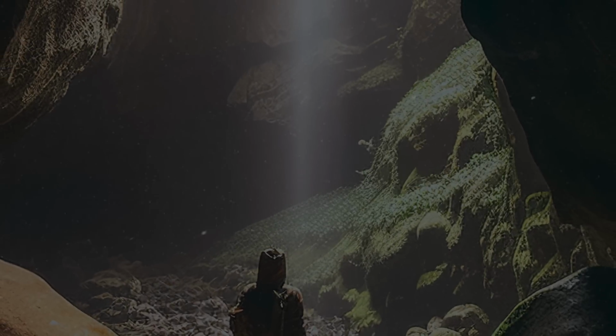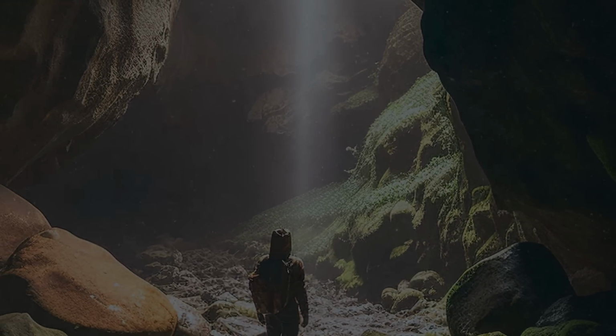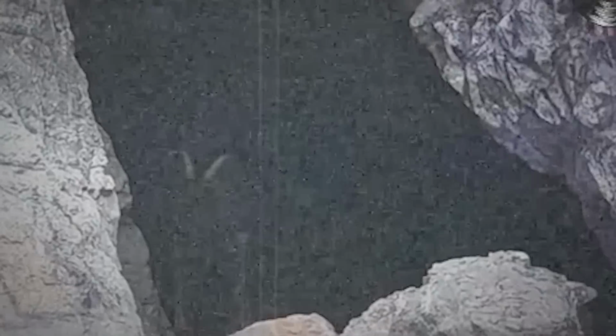I share your fear about dark, remote caves and the mysteries they may hold. In this video, a team of cave explorers captured footage of a cave that they planned to explore the next day. However, during the night, their camera recorded something rather unsettling within the cave's depths. There, in the darkness, a gigantic goat-like head came into view.